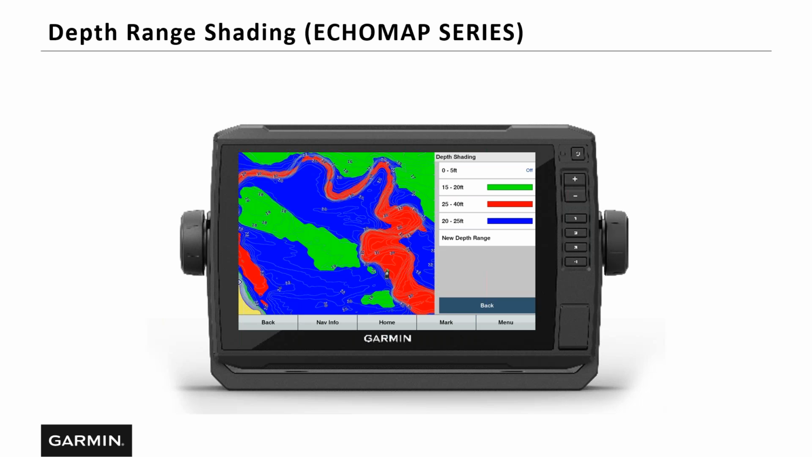That's another great point, Danny. You could do this the night before. You can do all your research. You can turn the unit on when you're in your cabin, go to that lake, turn relief shading on, and shade it in. So when you get out on the water, or out on the ice, you kind of know where you need to go.